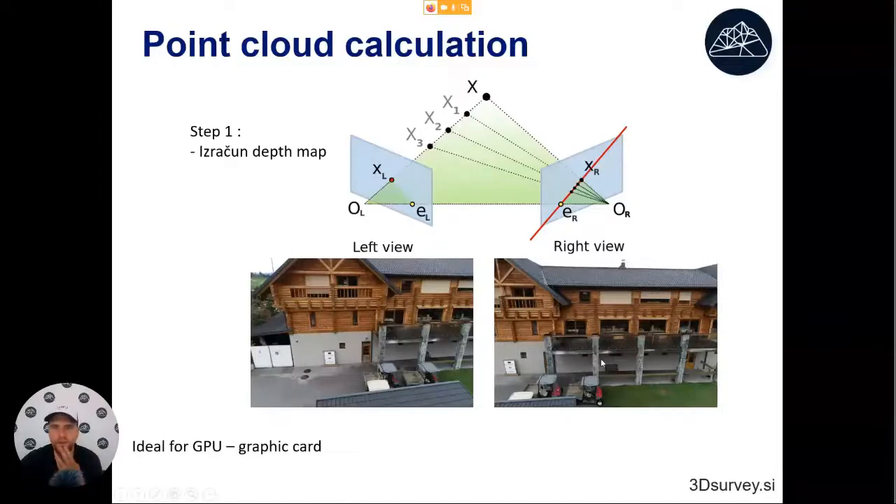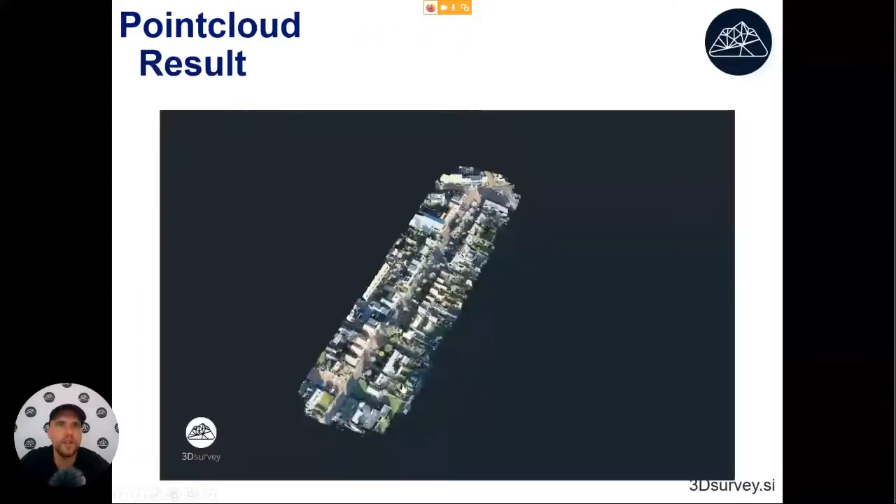Because we have to do that for millions of pixels at a time, this is ideal for GPUs, because GPUs have 1,000, 2,000, 3,000 cores. That means you can calculate for 1,000 pixels at a time, and in the end, a GPU will allow you to get better results in less time.